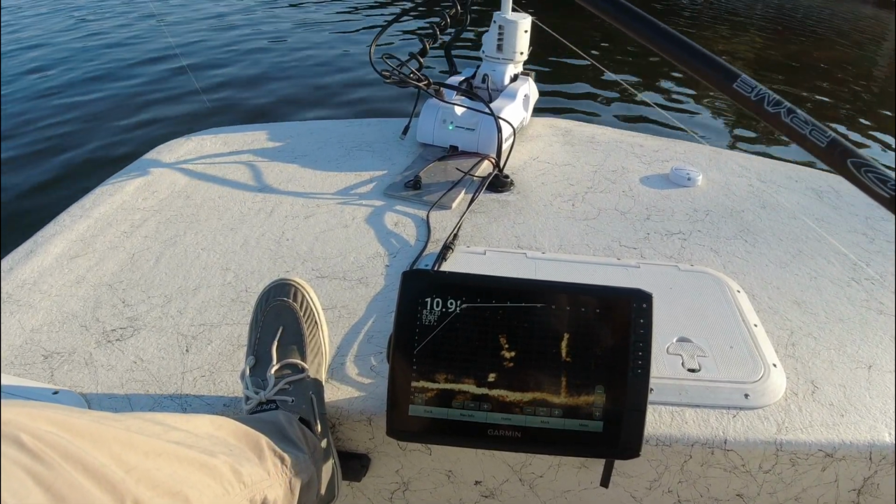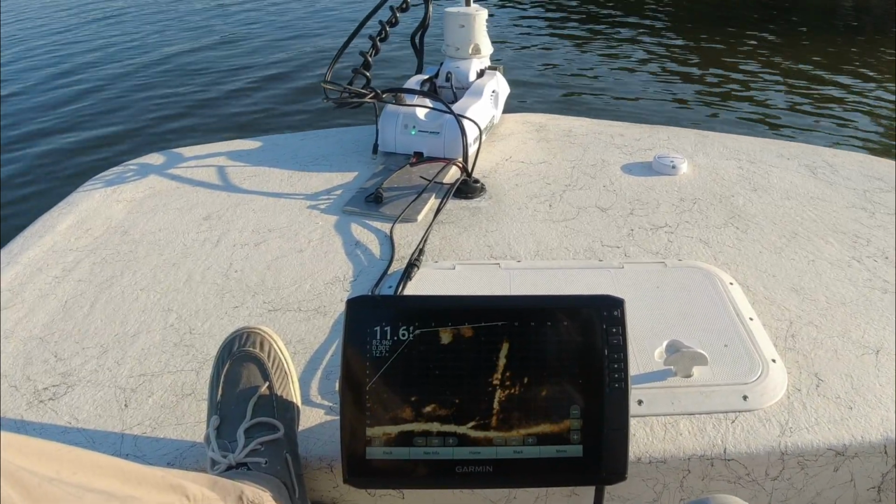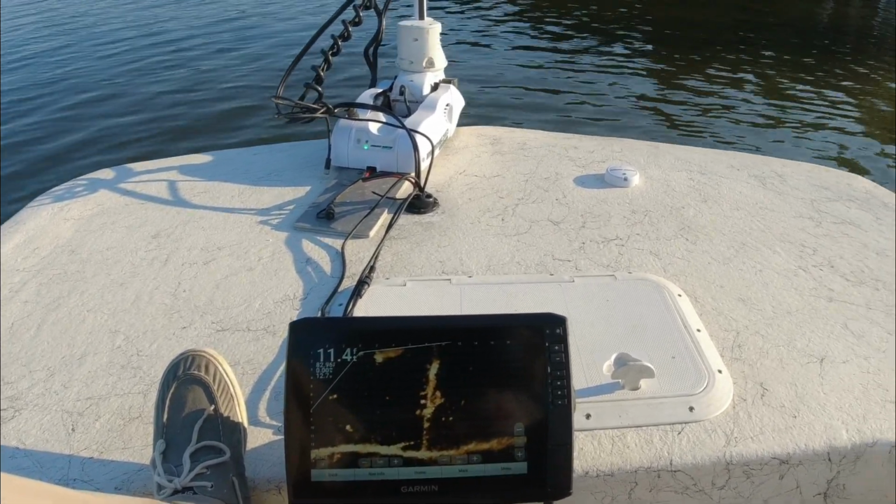And that's another thing with live scope, is it shows you the exact depth that those fish are hanging. And it also gives you real-time information on how these fish are reacting to your bait.